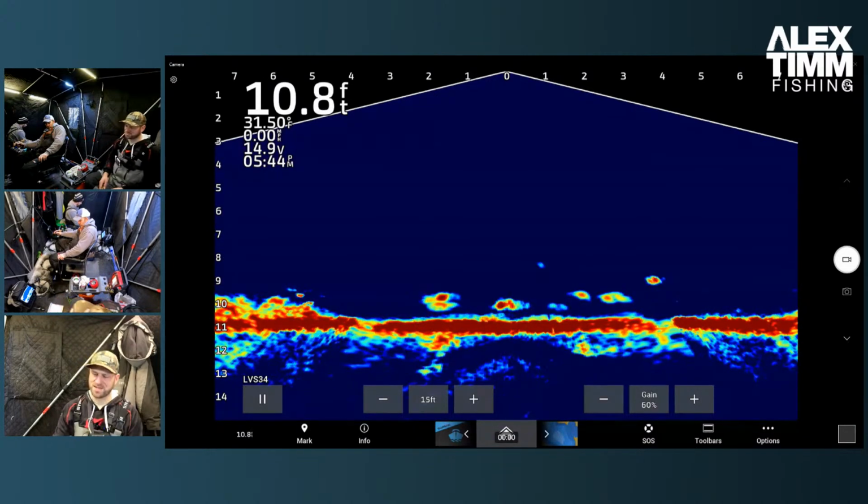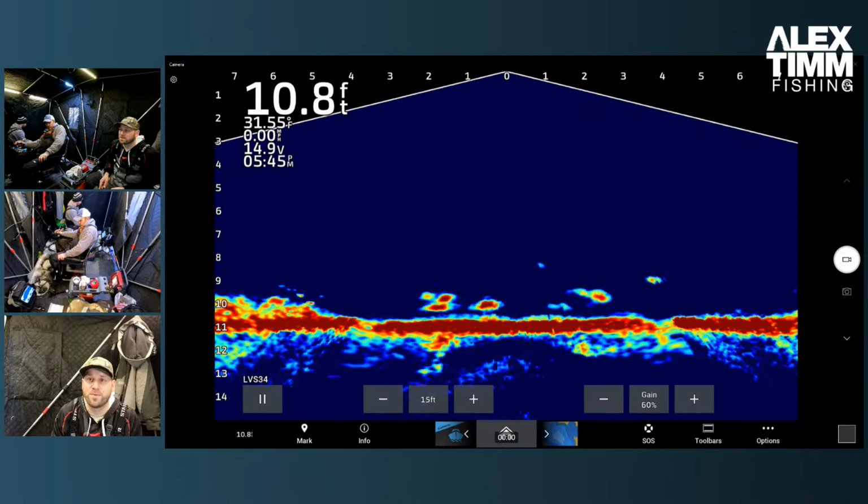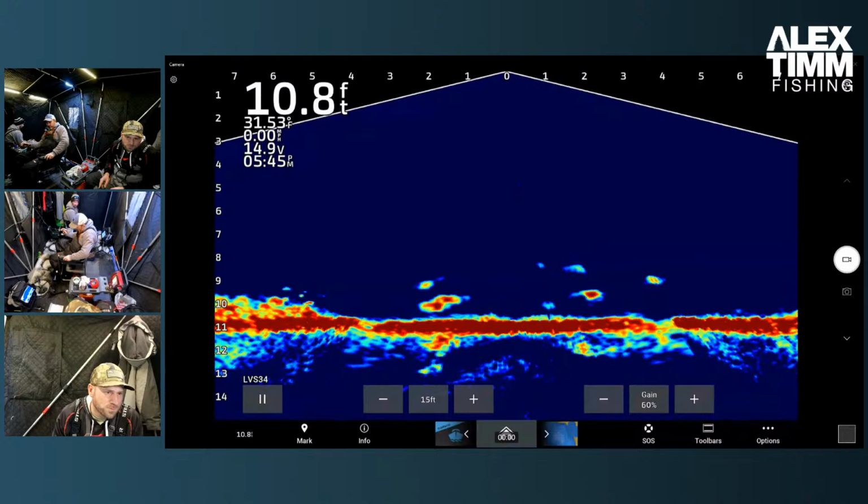Oh, that's 2 fish. That's not even 1 fish. So it's always disheartening when you see a big blob coming towards you, and then it turns into 2. That was a light bite. Wing and a miss. Yep, very light bite.